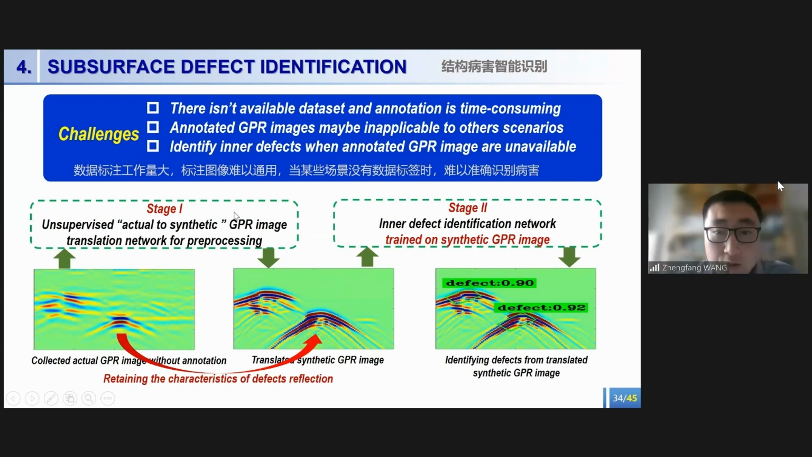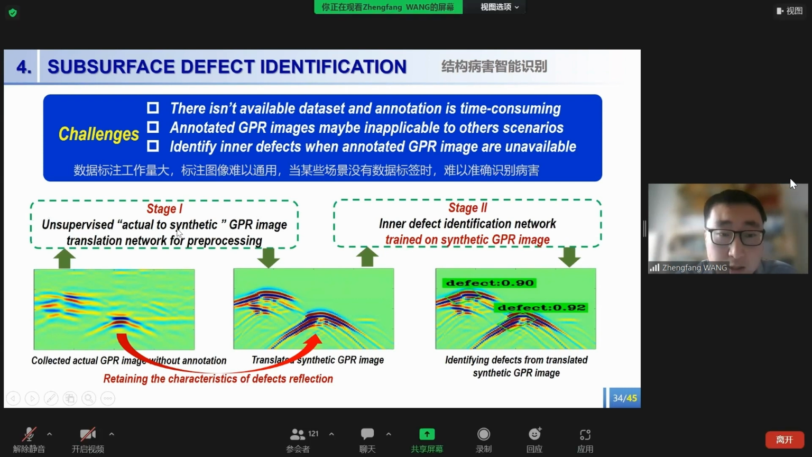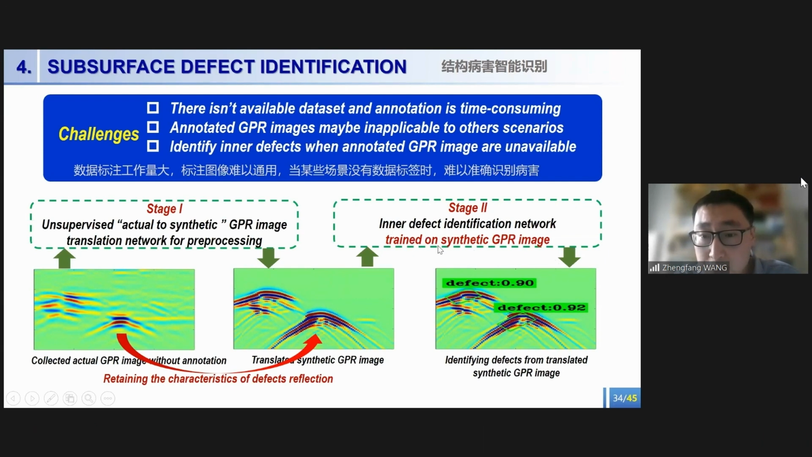So we designed a two-stage method. In the first stage, we use an unsupervised actual-to-synthetic GPR image translation network for preprocessing and generate a translated synthetic GPR image. And then in the second stage, we use the DNN model, which is trained only on the synthetic GPR images, for identification.